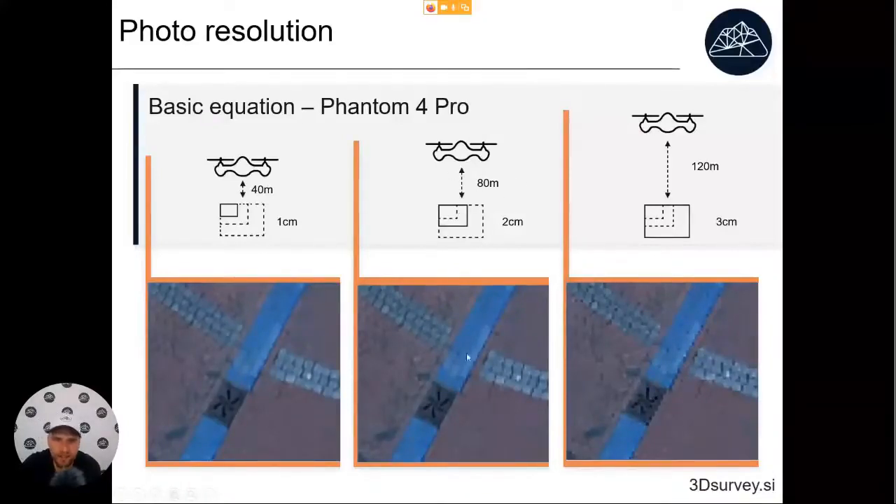If we look at the quality of the results, I think flying lower than 80 meters does not make sense, because even here we can see everything that's important for us to see. You can see in this courtyard separate stones in the floor, and you can see very well what the manhole cover looks like. If you fly at 40 meters, you don't get that much added value. On the other hand, if you fly higher at 120 meters, it's already hard to distinguish all the small cracks.